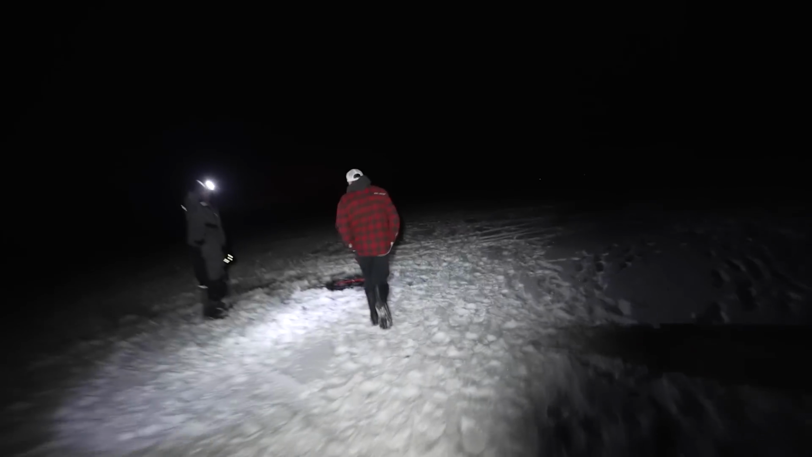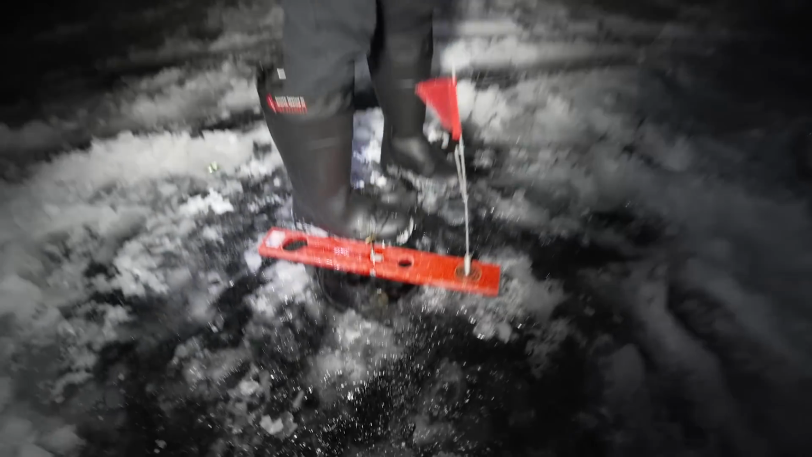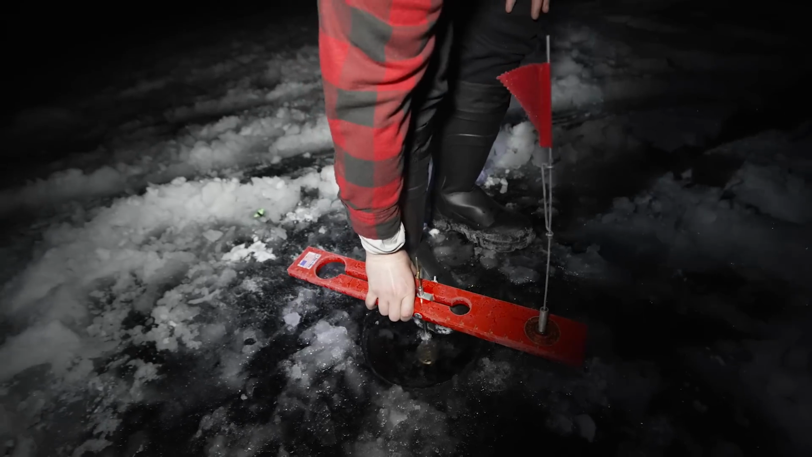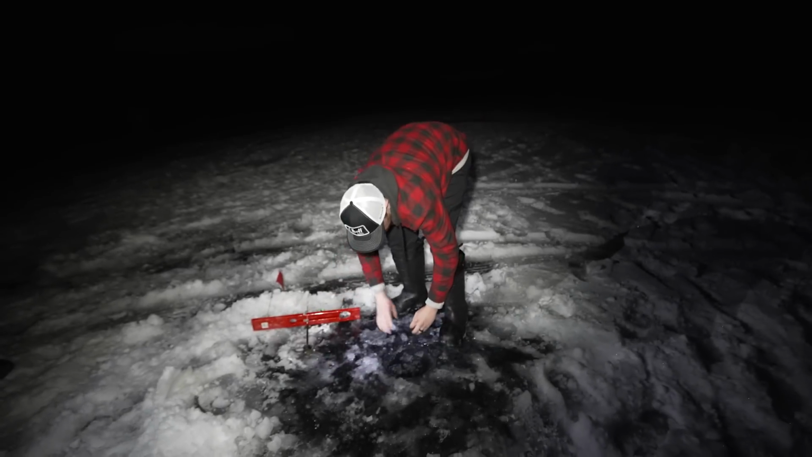But it was definitely spinning at first, wasn't it? When we walked up on it, it was definitely spinning. You didn't put a light on this one, bud? No, I did. I don't know what happened to it. Oh, it fell off. It's over there. Oh, there is a fish on there.